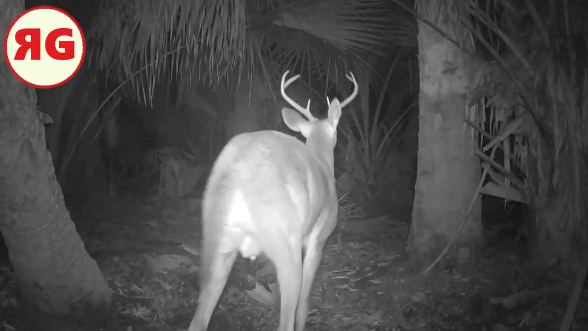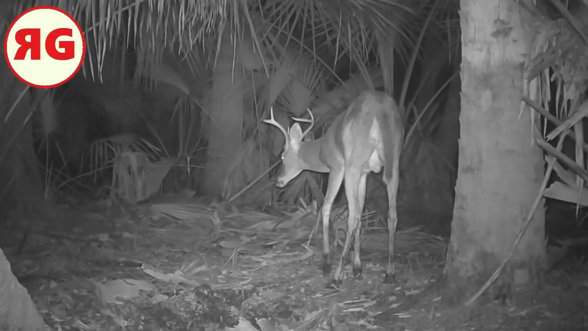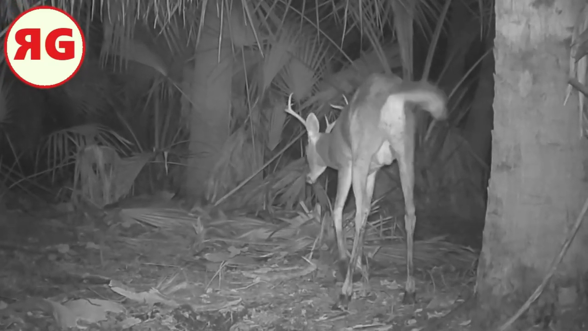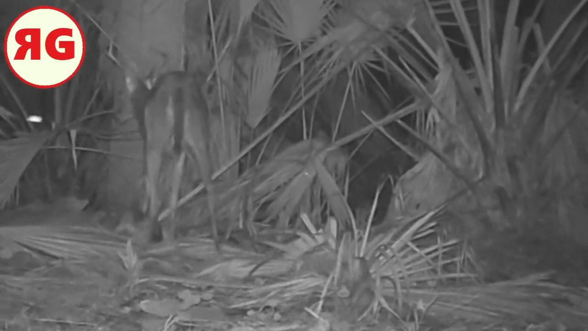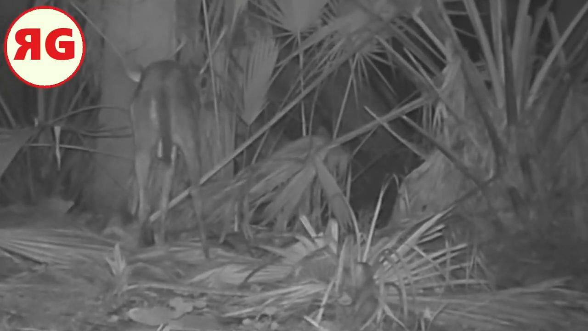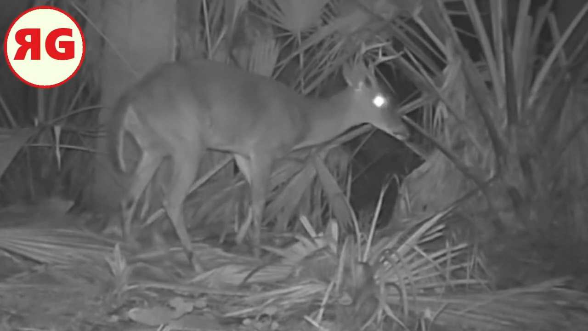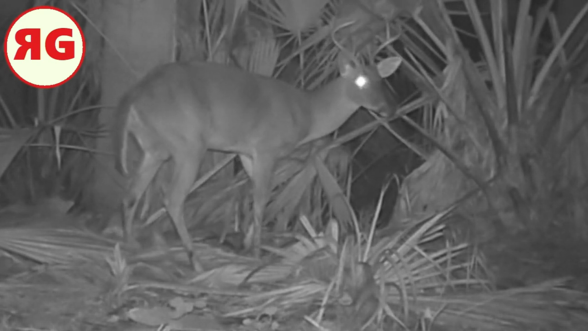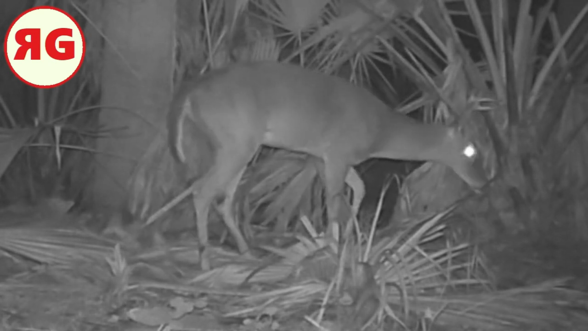Look at this deer. Now, I think he's got an injury, but I'm not sure. I thought it was that front left hoof. He's favoring it. I don't know what might have happened. Maybe he, well, his feet don't look wet, so he wasn't walking in the water. So I don't know.